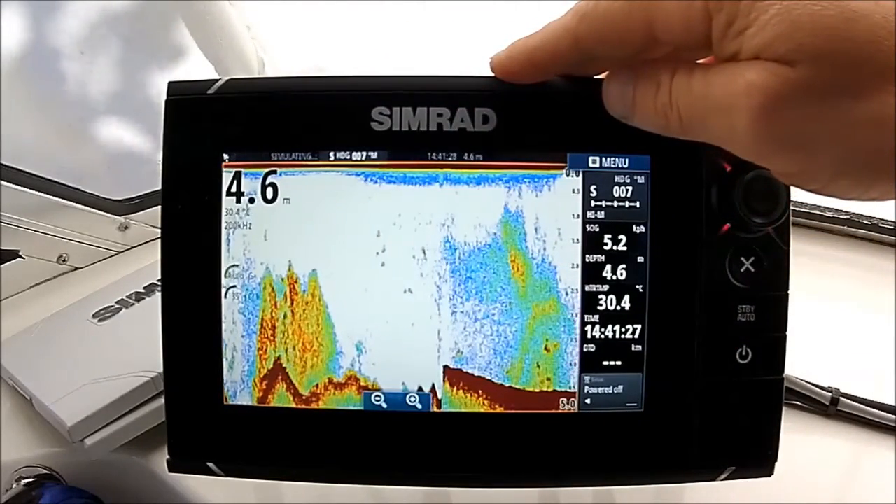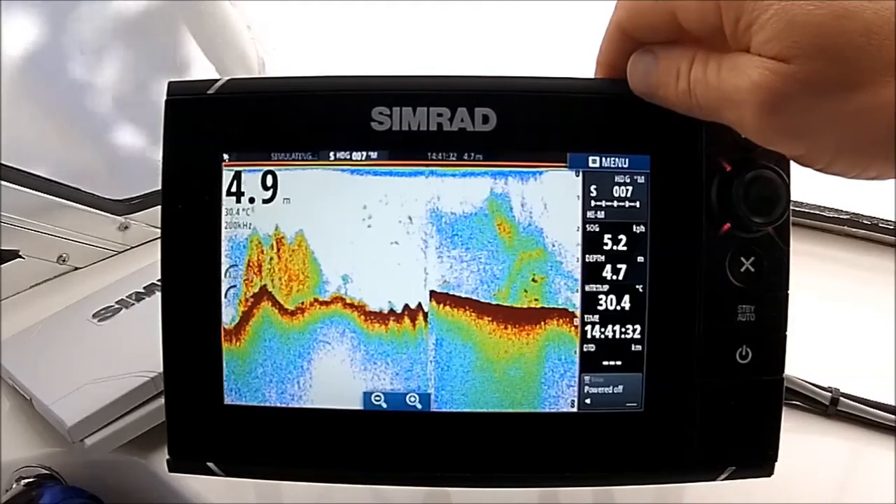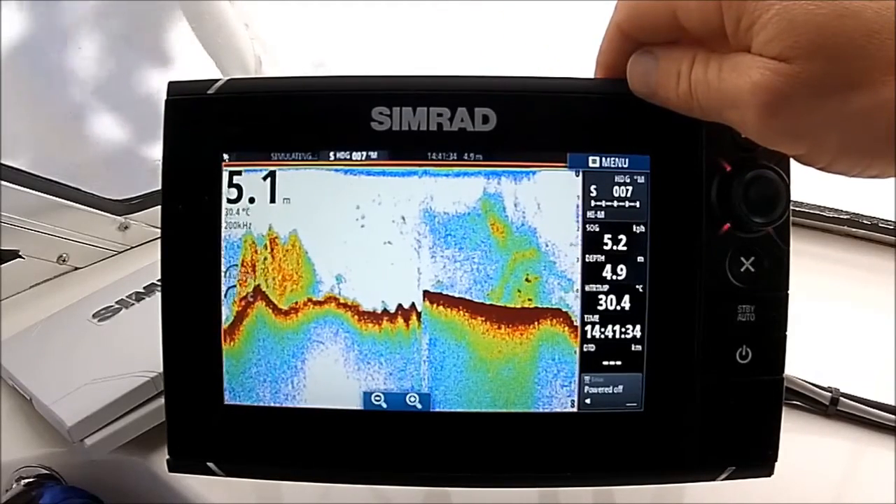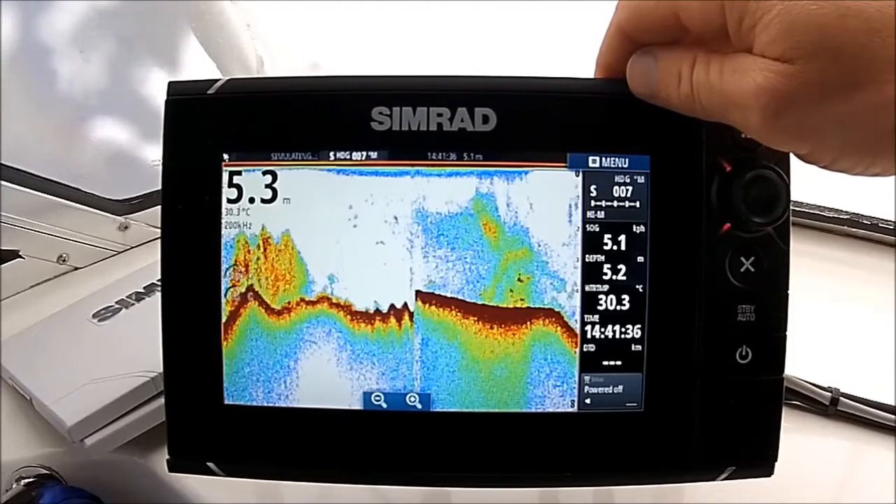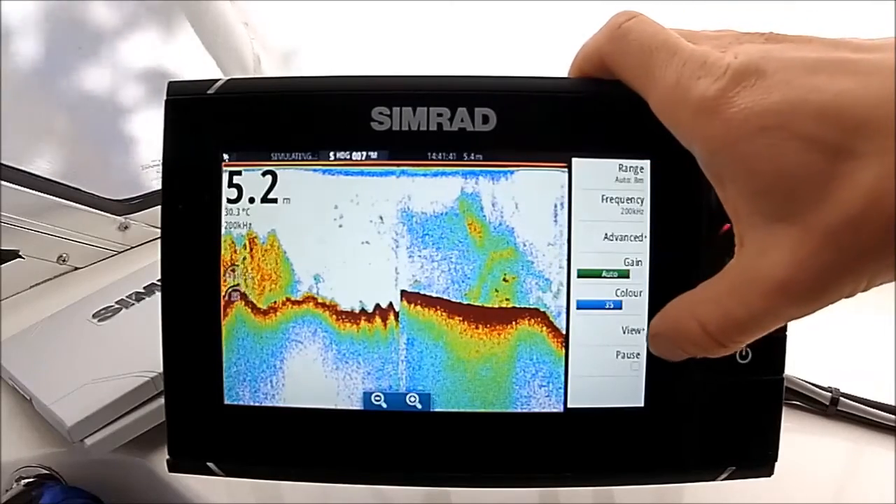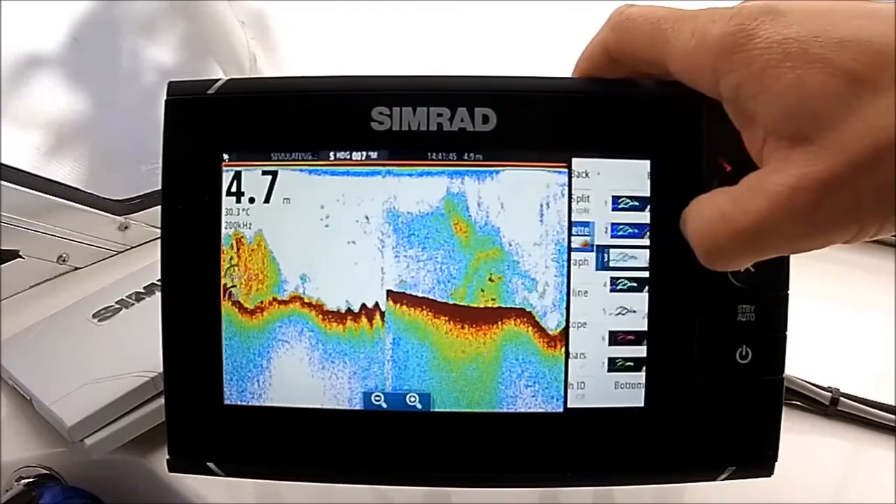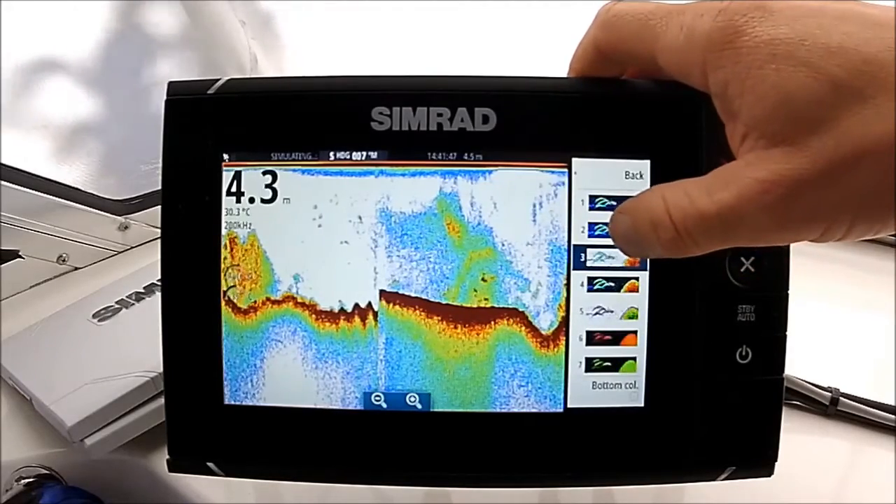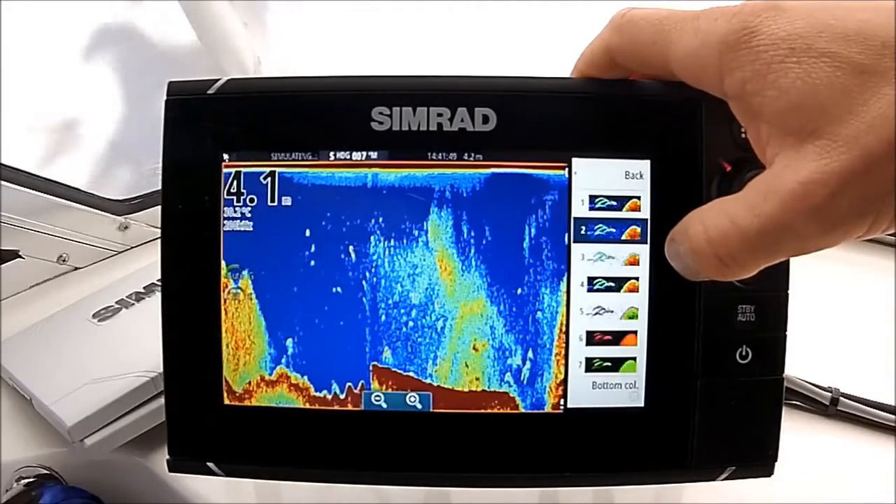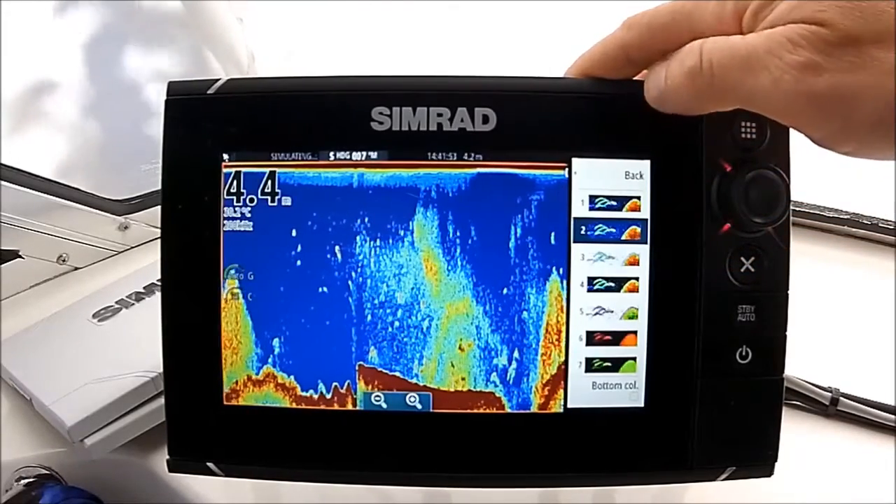Now, the first thing that I change, and again this is personal preference, but the palette colour. I like using the blue background, which is palette 2 on Simrad, and you change that by going to menu, down to view, and palette, which is the third one down, and I use palette 2. Again, I don't think it changes the way the unit reads, I just find it easier to see when I'm walking around the boat.